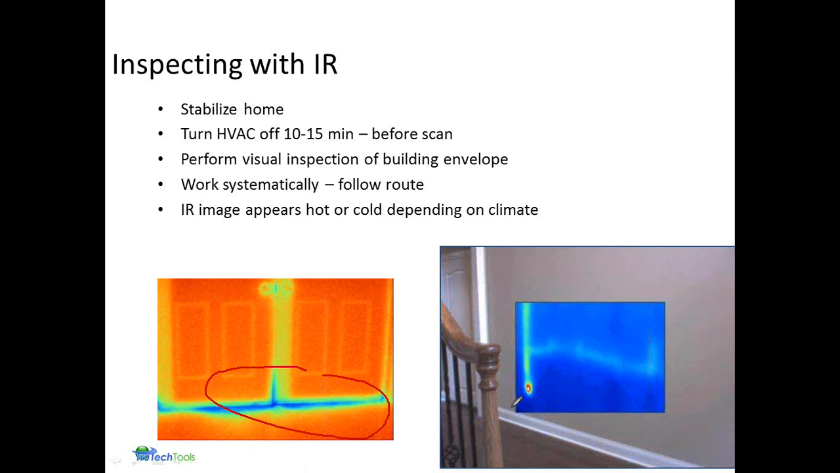The right image is just showing an electrical circuit that has some kind of a short, and of course that short is causing heat to increase the temperature of the conduit behind the wall, giving you an elevated temperature there. You want to inspect from both inside and outside.